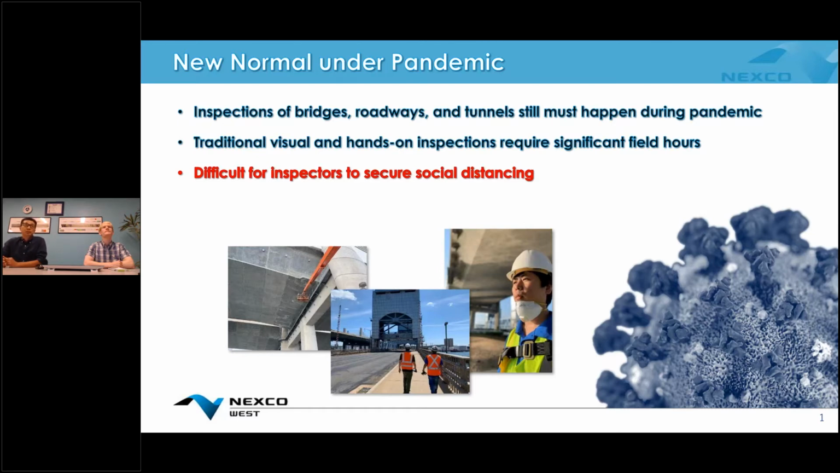But traditional visual hands-on inspections require significant field hours, and that makes it difficult for inspectors to secure social distancing, because a team of inspectors need to be in the field together at a close distance, and they have to spend a lot of time in the field. So it's a challenge under the new normal situation.